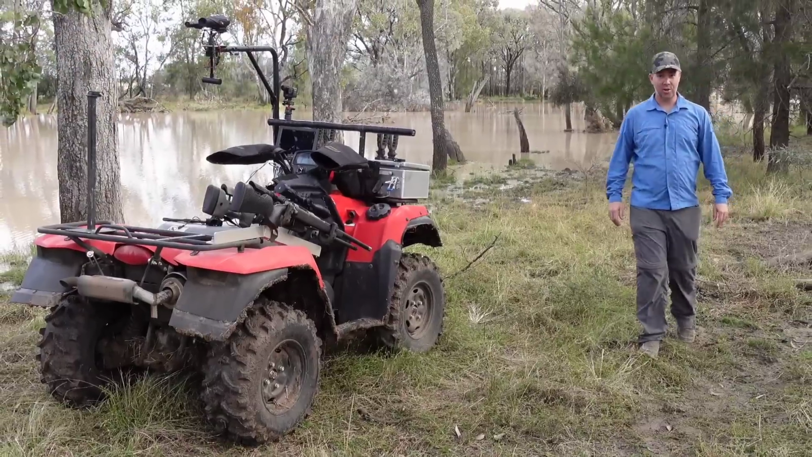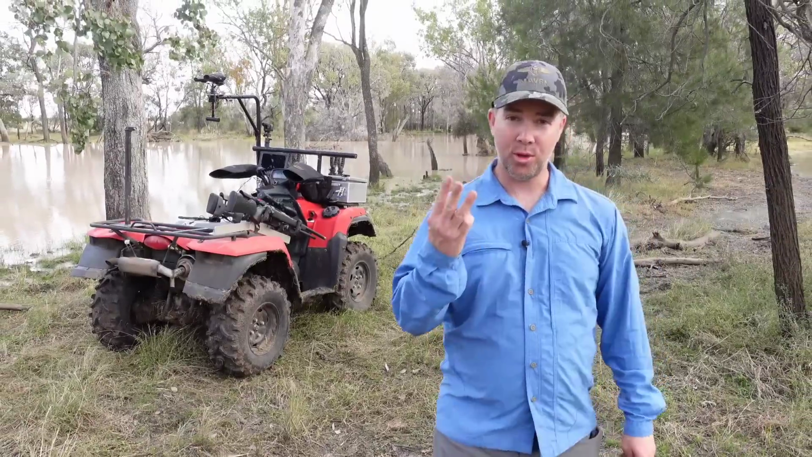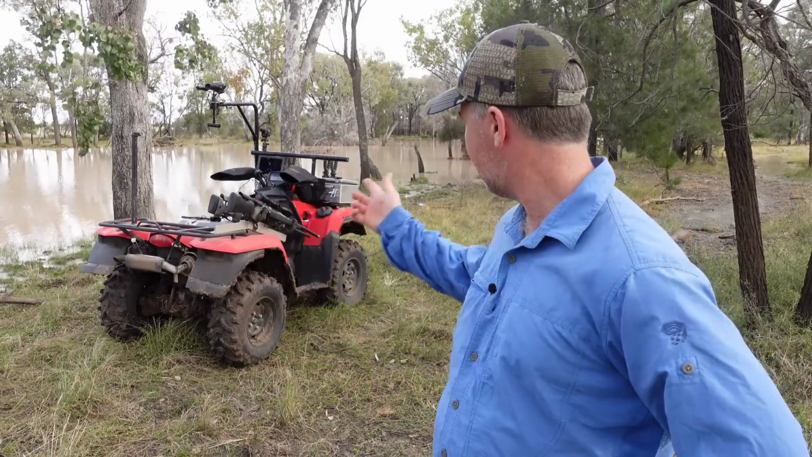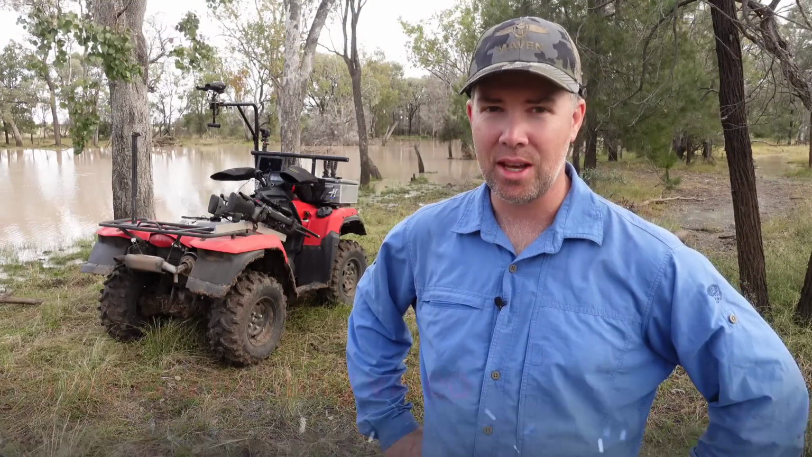G'day guys, this trip I'm out on a pig hunt. Now as you can see, I've got the quad bike, I've got my 308 and all the thermal gear. I've got 3 other mates with me. Now we're keen to have a pretty good crack out here. As you can see, there's water absolutely everywhere. At the start of the trip there's been a really large amount of rain, but let's see how we go.